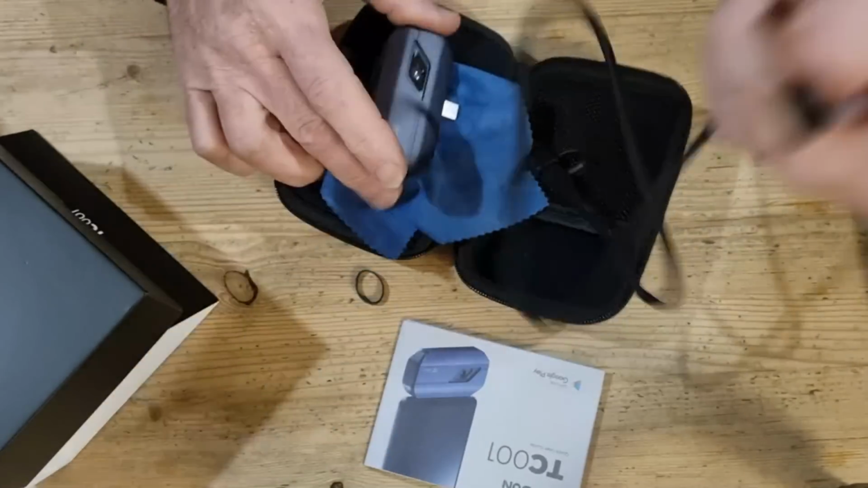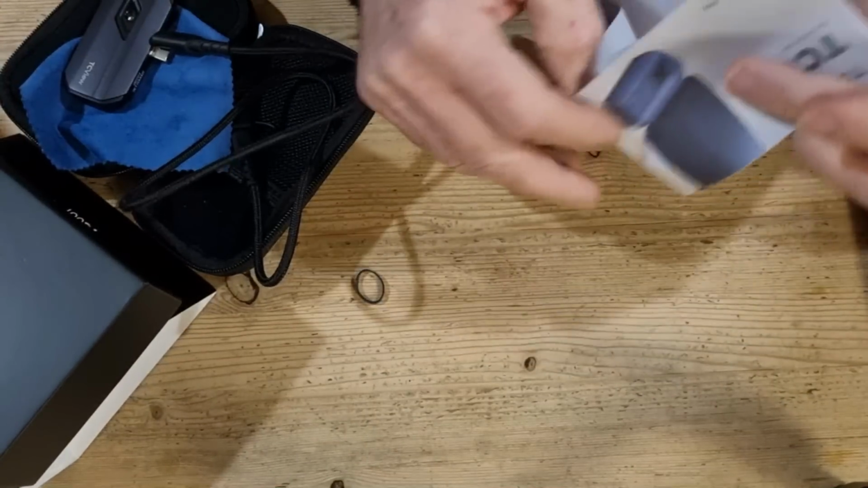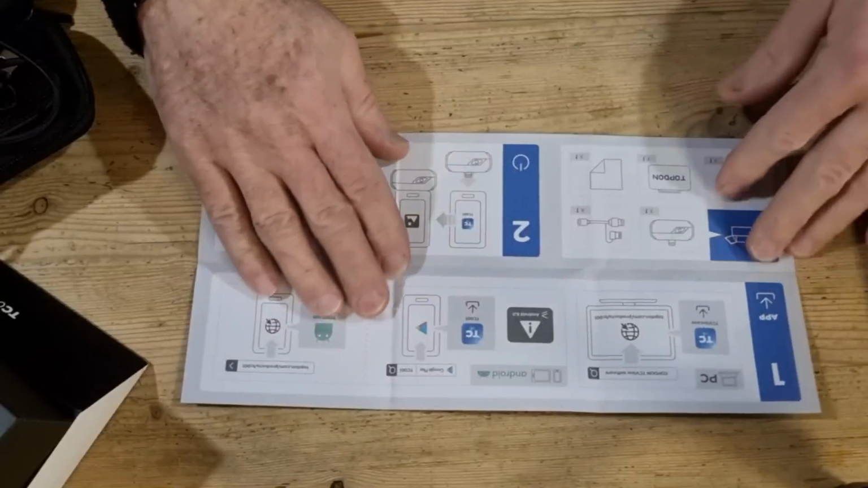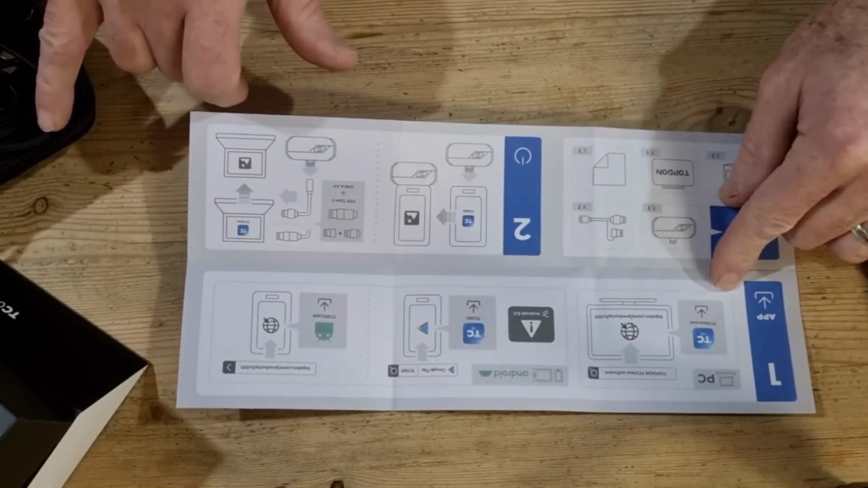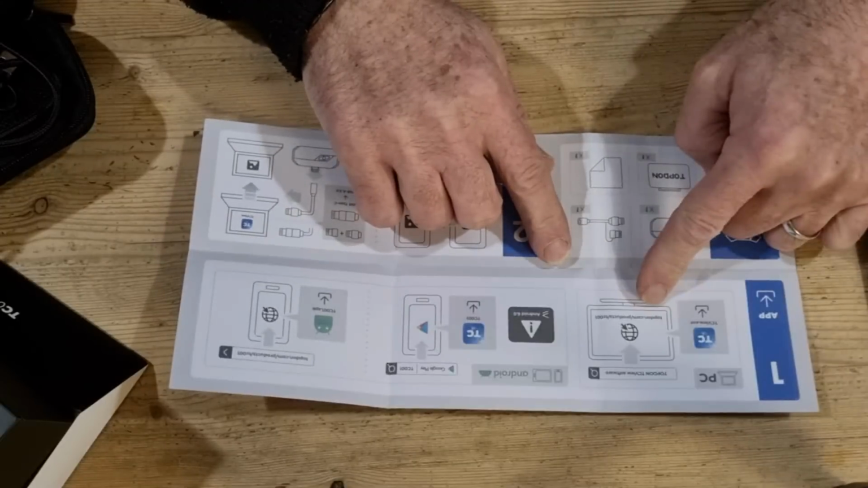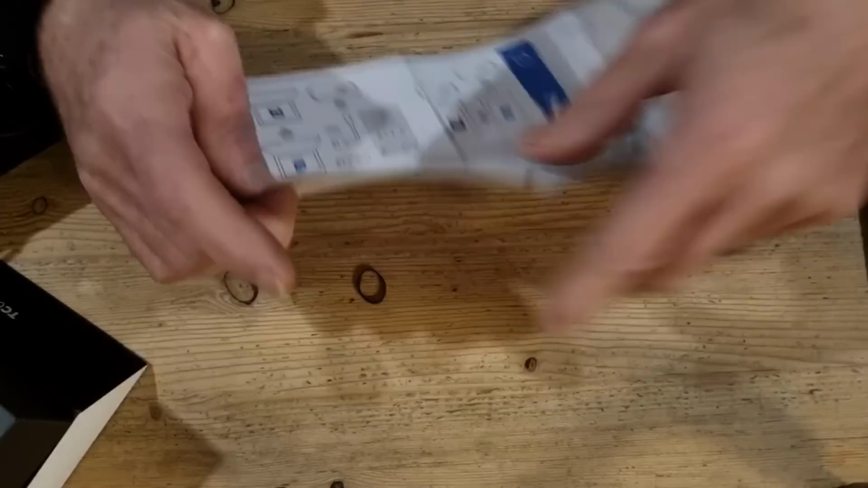So let's get the instructions and see what they say. For a PC, which this version will do with the cable provided, you'd go to their website, products, TC001. For Android, let me turn it around actually.